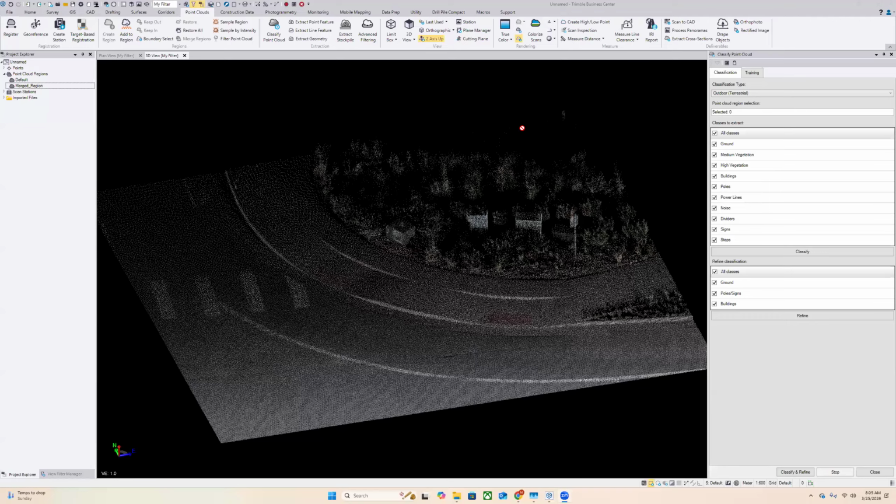All right, so I've got an outdoor scan project open here, and to get started, I've opened up the classified point cloud command right under the point cloud ribbon. And as we look in the command pane, we have our classification type. So we have outdoor, both terrestrial and aerial. We have indoor, railways, and of course, your own custom models.